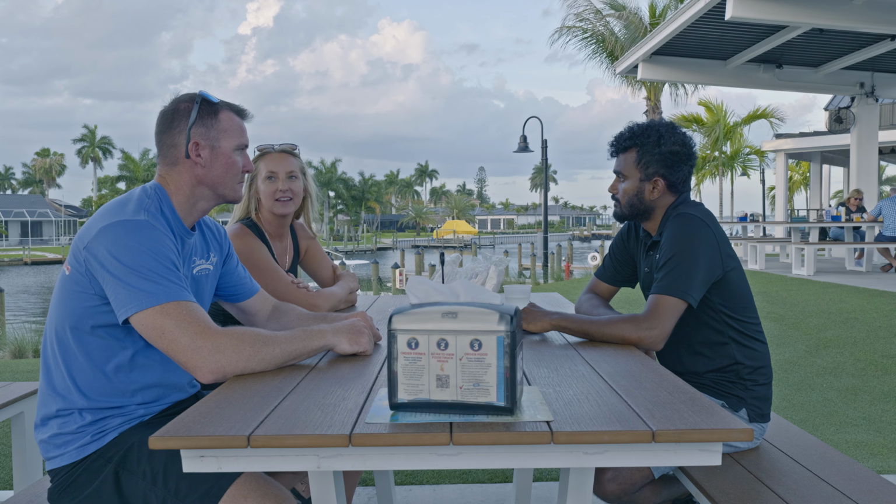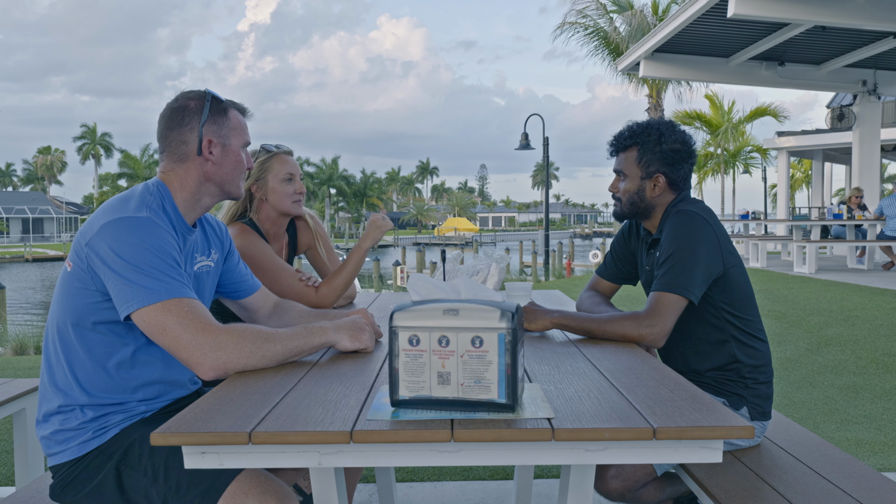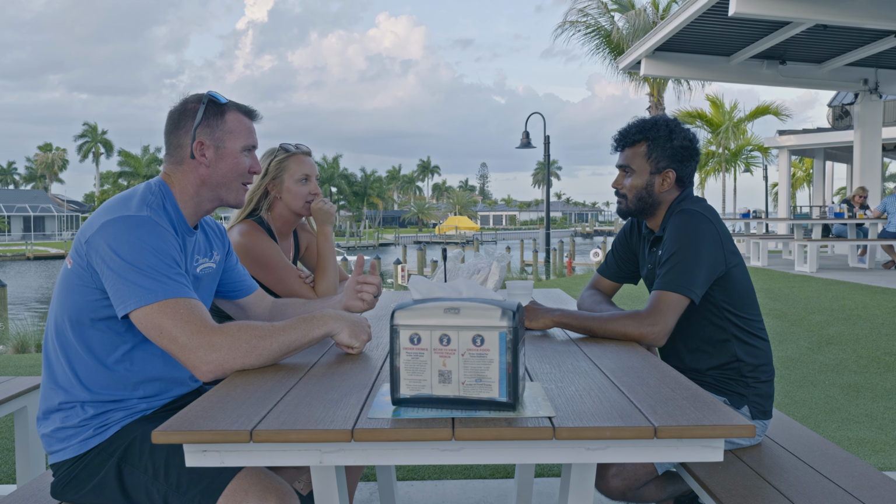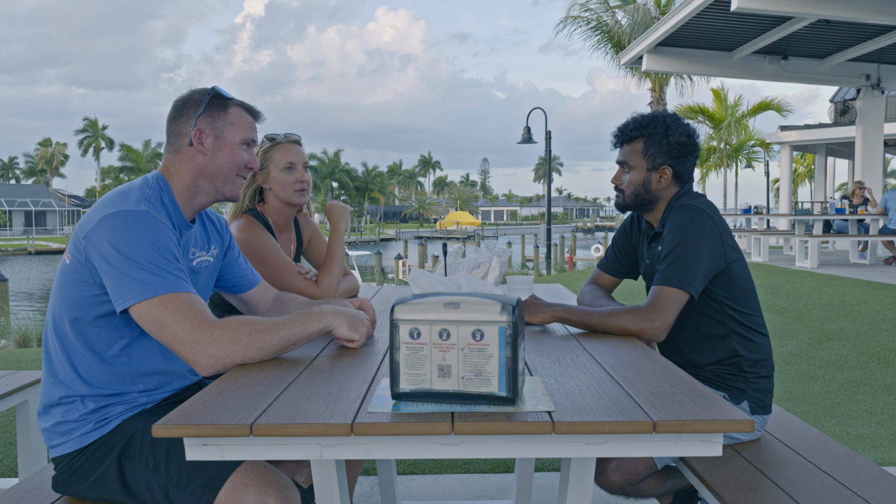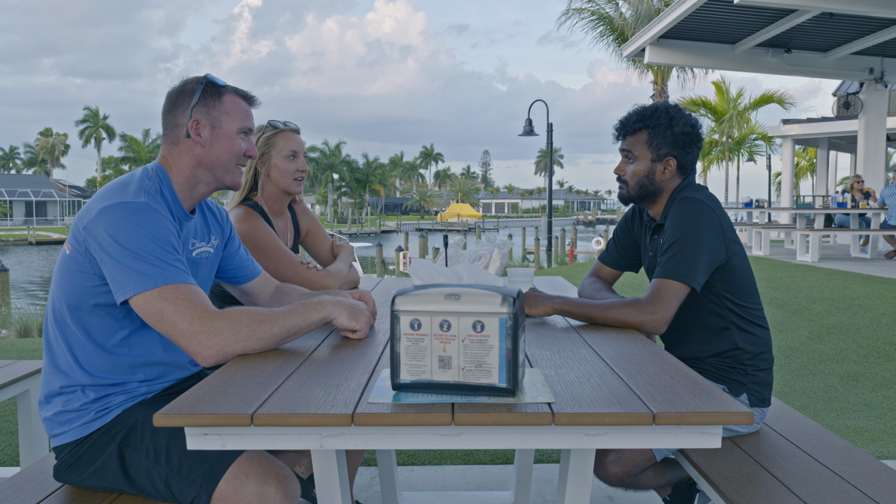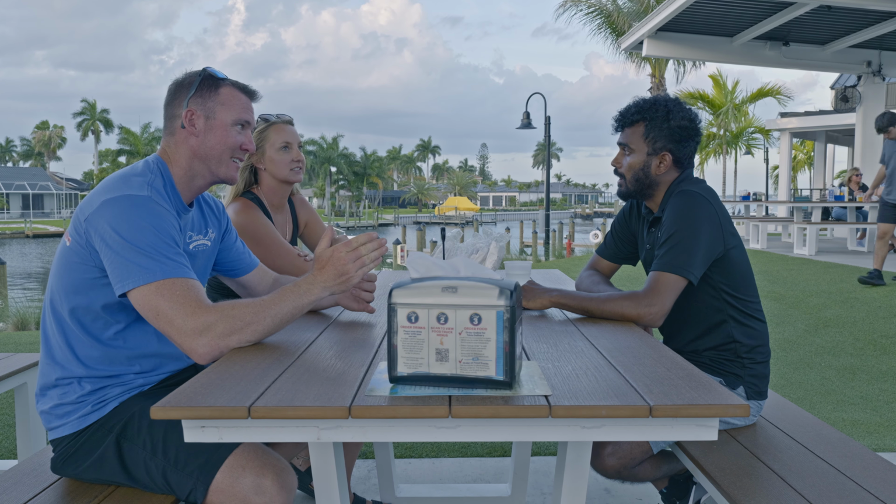On our first center console, I literally had to hang off the front with a spotlight, trying to see. You mentioned that earlier, or you're hitting the light bar, or whatever you've got on it, just to get a little bit of light. I'm pretty night blind. You see people at night who don't have night vision, they don't have lights, and they're still running. Oh yeah, scary.